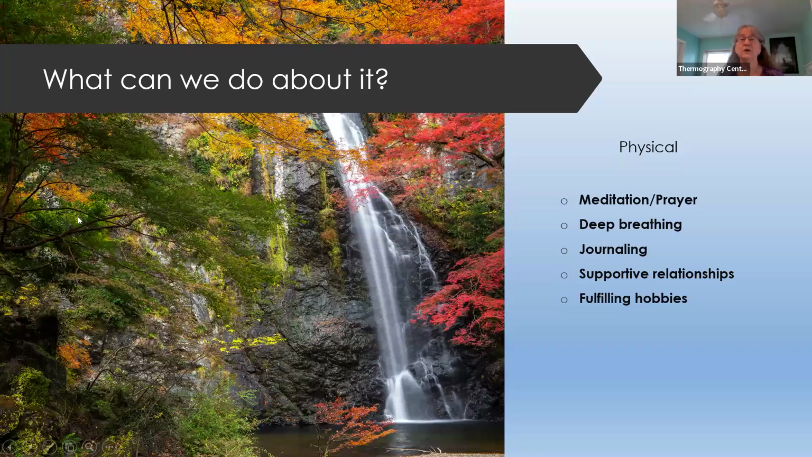So what can we do about all this? Well, first one is meditation and prayer. Spending some quiet time, especially talking to God, can help relieve the stress in your life. Doing some deep breathing can help reduce stress. Journaling, writing out what you fear and the good things in your life. Looking for supportive relationships, whether it's friends or family, and finding some fulfilling hobbies. These are all ways to reduce the stress level on our bodies.